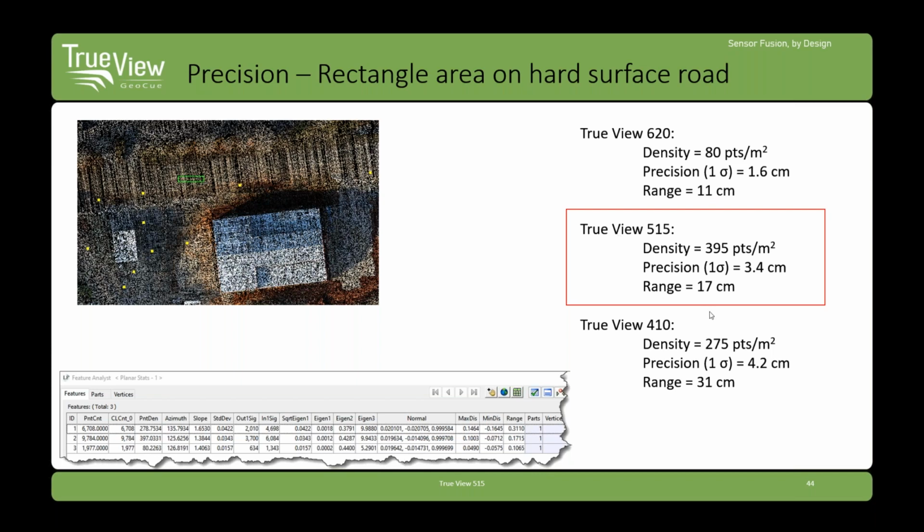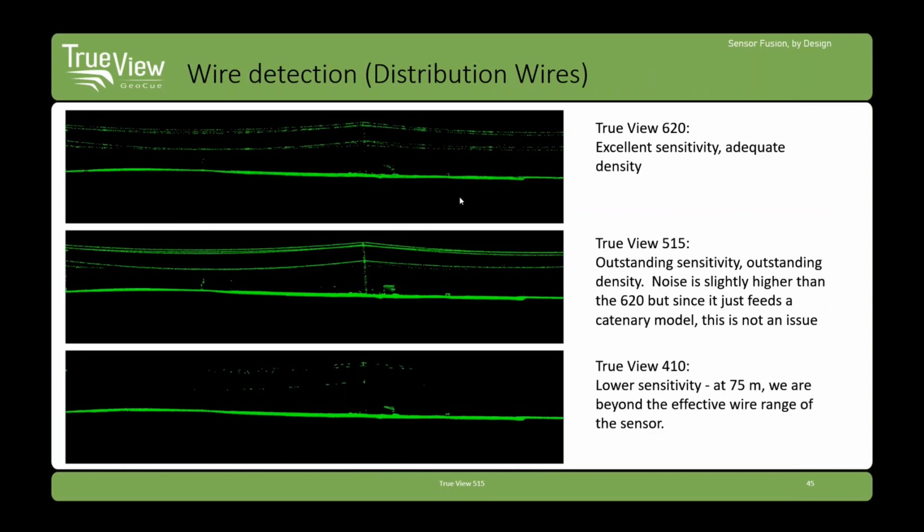On the TrueView 410 here at the bottom, 275 points per meter squared with a precision of 4.2 centimeters. So you can see we're under that advertised 5 centimeters maximum noise in this sensor, and we're easily achieving that. And then here with the 515, 395 points per meter squared. So we're really saturating the ground with points. We've got one standard deviation at 3.4 centimeters and a total range of 17 centimeters over that entire sample set. Pretty remarkable. That's tight data.